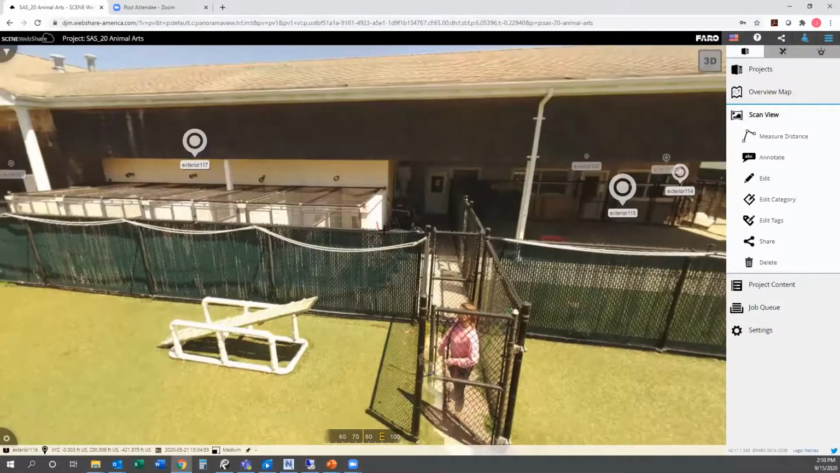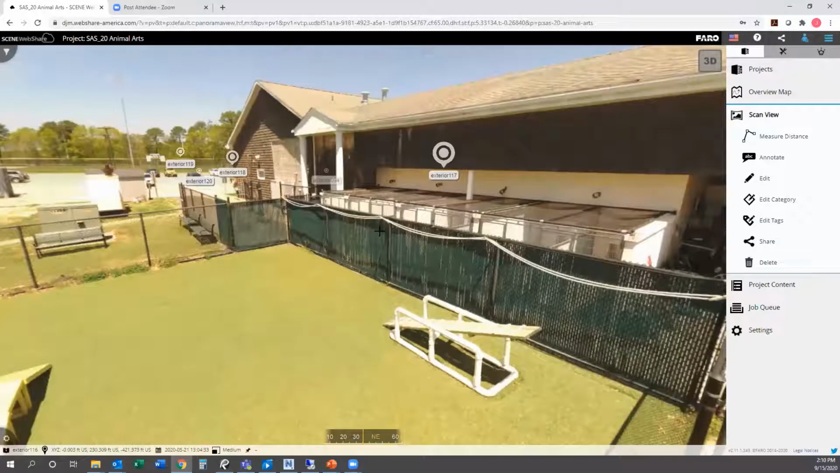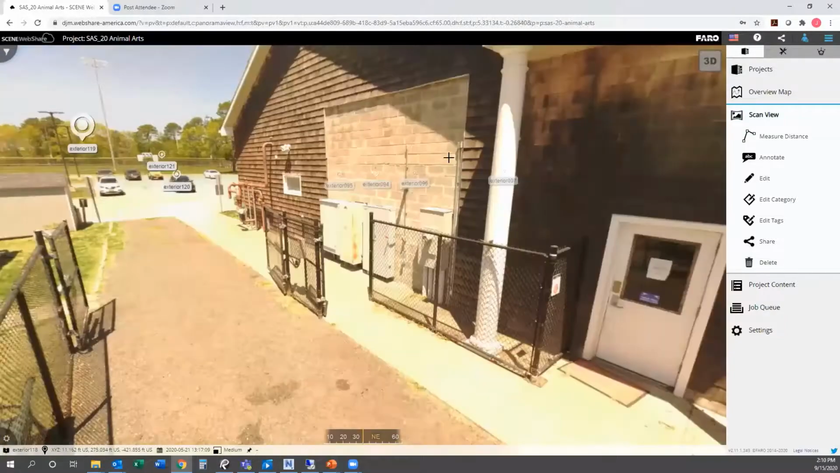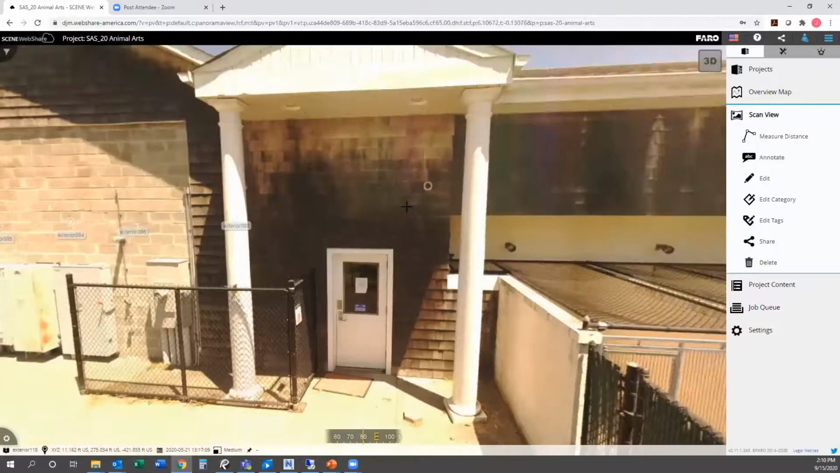Exactly. And it's a cloud-based product here, so we're not tying up anything in the computers. It's just click the link and you're in. If you need to, you can go around, and this is just in the scan. This is not a CAD model. This is just pictures from the scan, but with all the 3D data in the background.